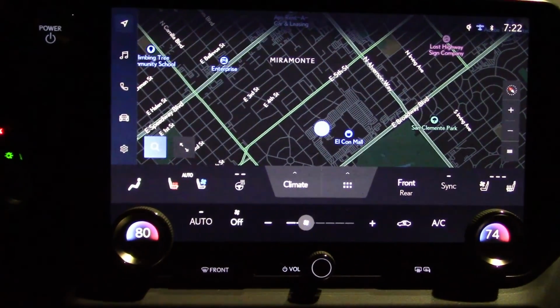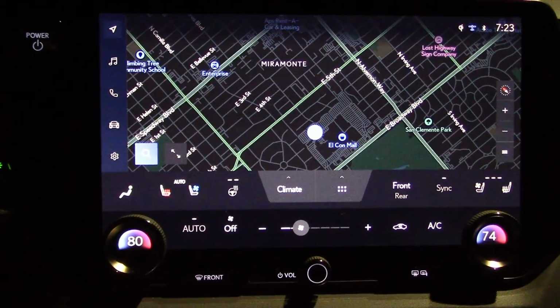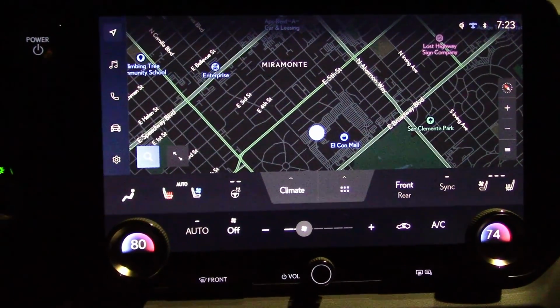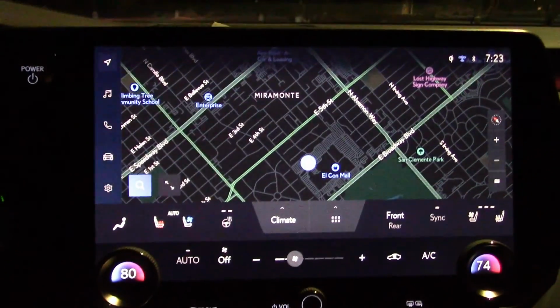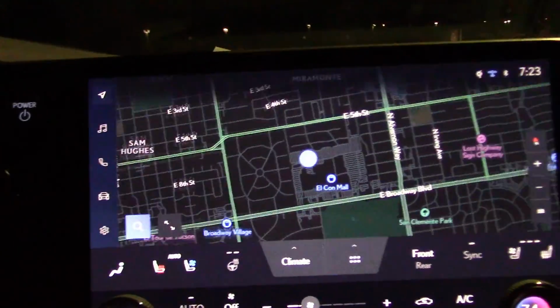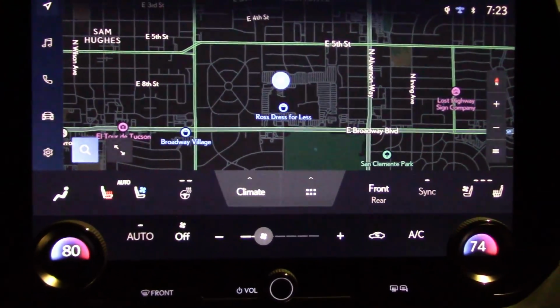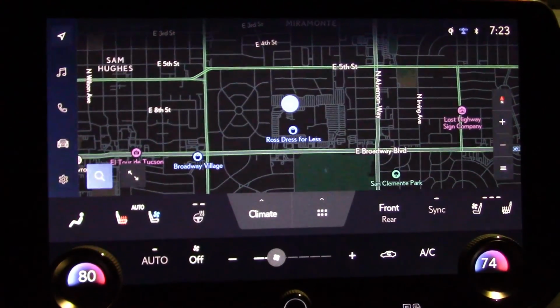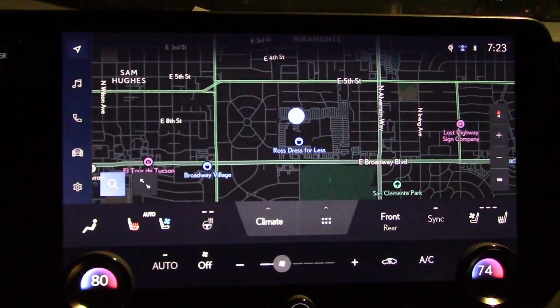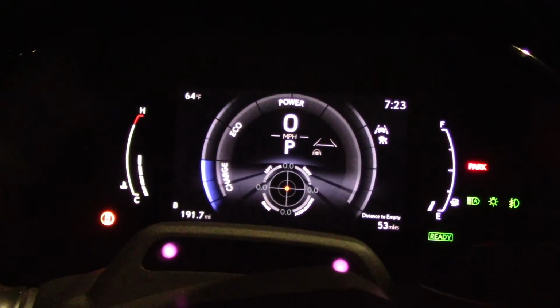I think this is optional. I really have a peeve with this navigation system, because every time I turn it on, these settings reset to the way they were before. I want north up. North has to be up. There we go. But you turn the vehicle off, turn it back on, and it goes back to the old non-north up. Something you just have to live with. Gauge cluster is very nice.